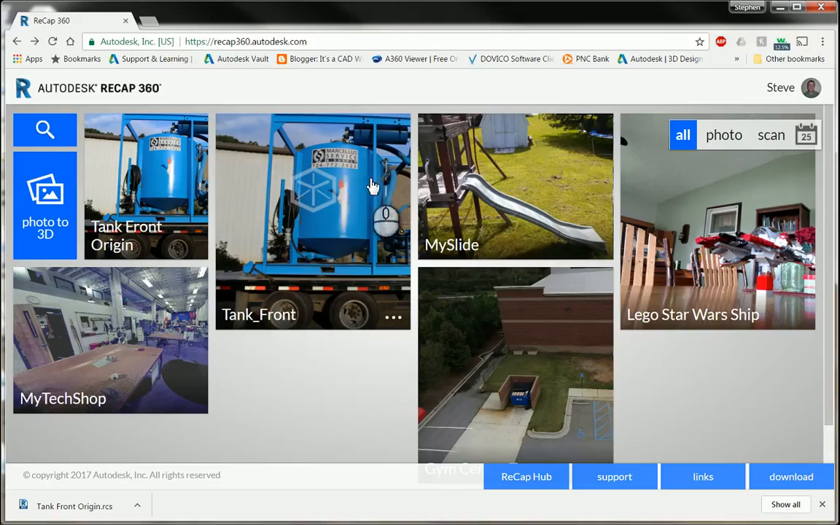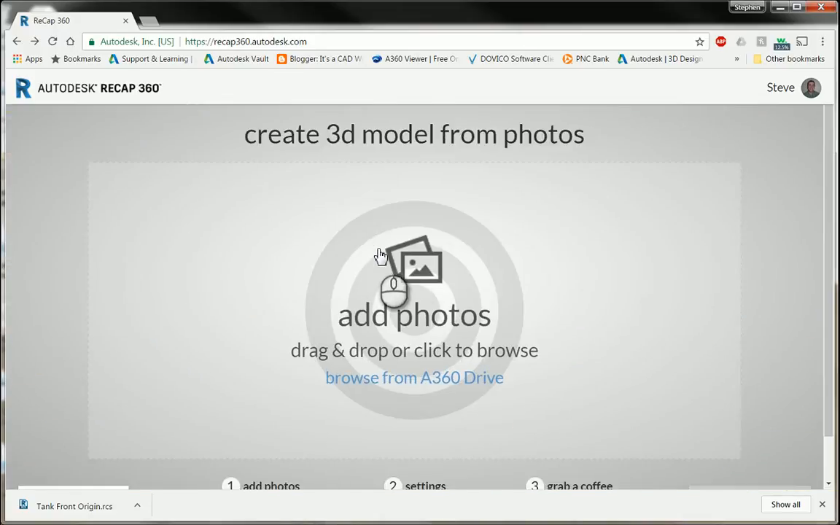So now I'm over at the ReCap 360 site where I can start building my project. I've already done it once for the front. And if you were reading the blog post, I talked about why I'm going to do it front and back: how this decal on the tank ends up confusing ReCap as to what's the front and the back of the tank. So here I'm going to go ahead and create a brand new 3D project. I need to add my photos.